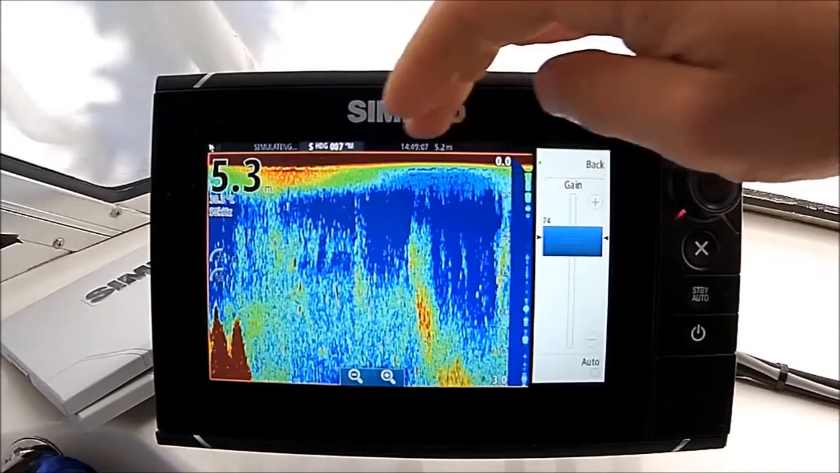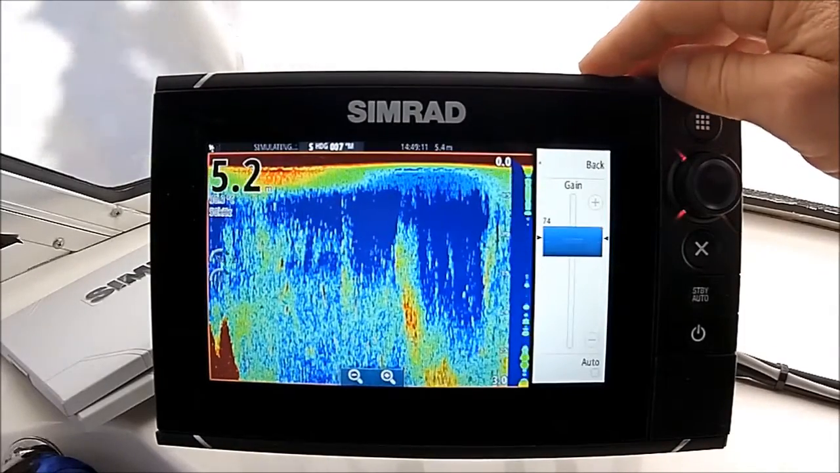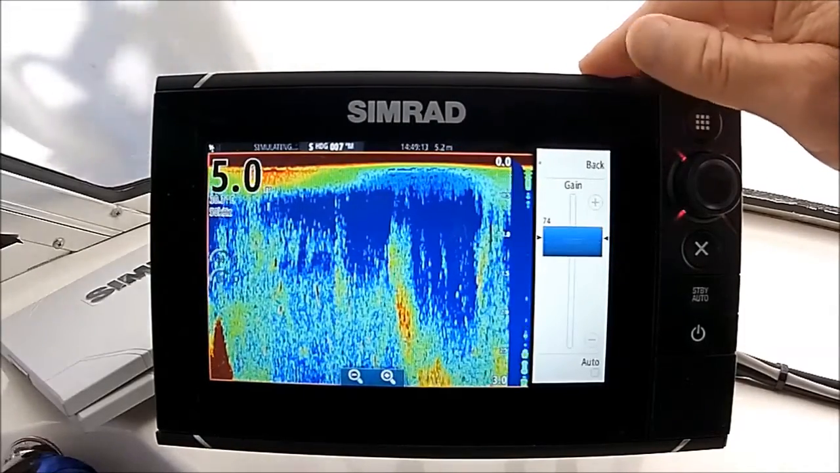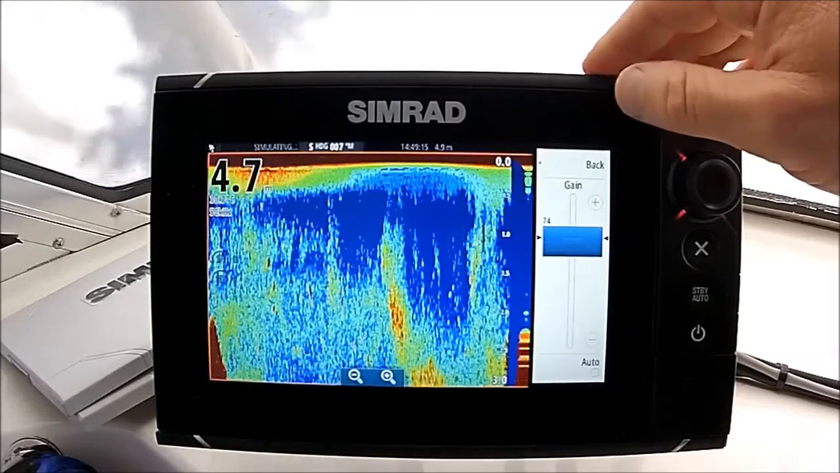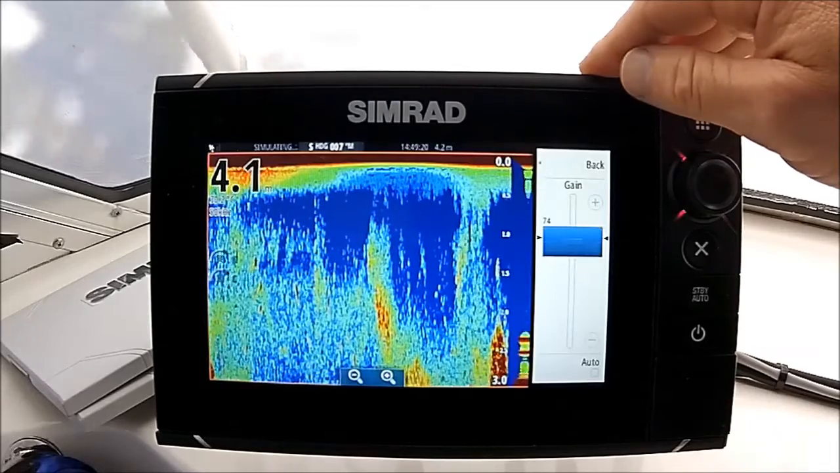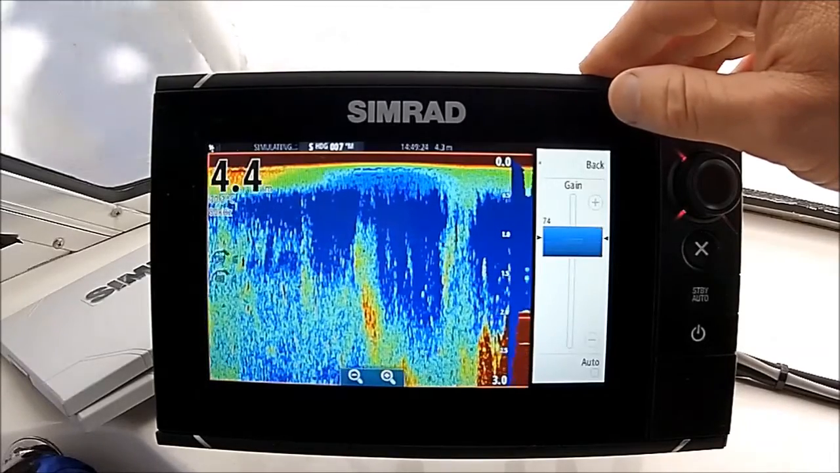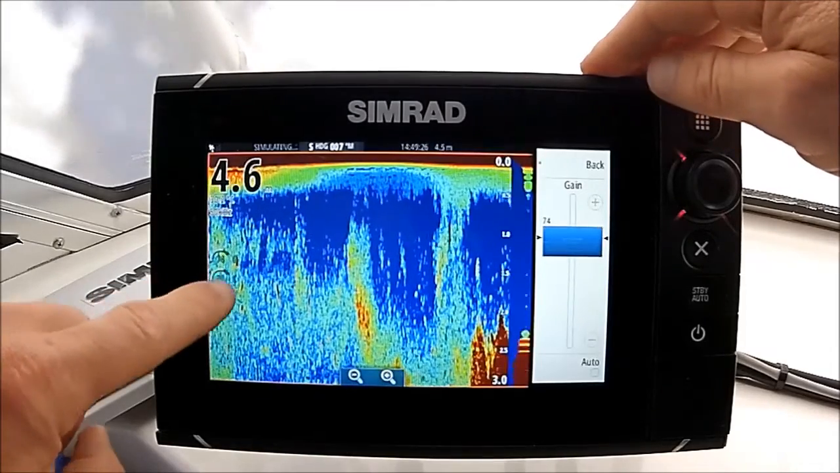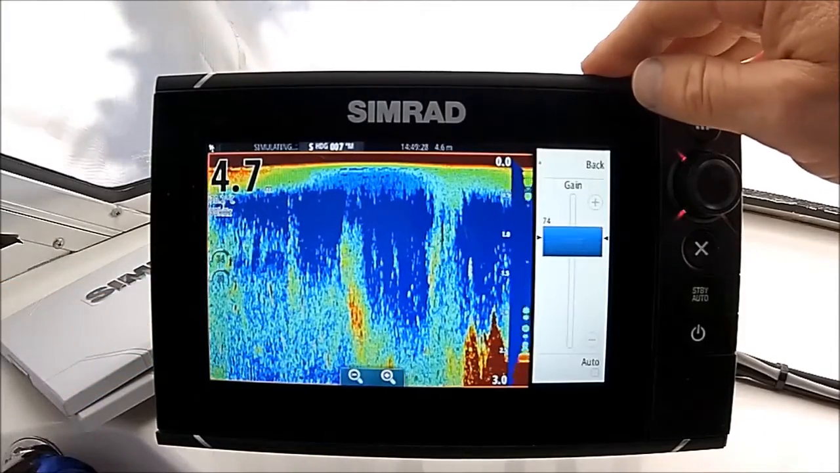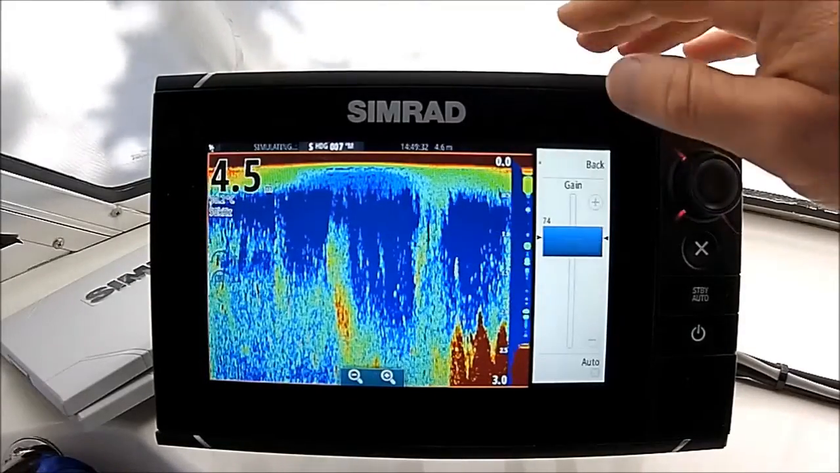So anything off to the left of the A-scope is in the past, it's historical information. Depending on the depth, and quite often out on the continental shelf, the deeper you go, the longer it takes for your pings from your transducer to return back and be interpreted. You could have 10-15 minutes worth of sounder history on your screen. So over the left here could be a fish or bait you marked more than 10 or 15 minutes ago, so just be careful to keep that in mind.